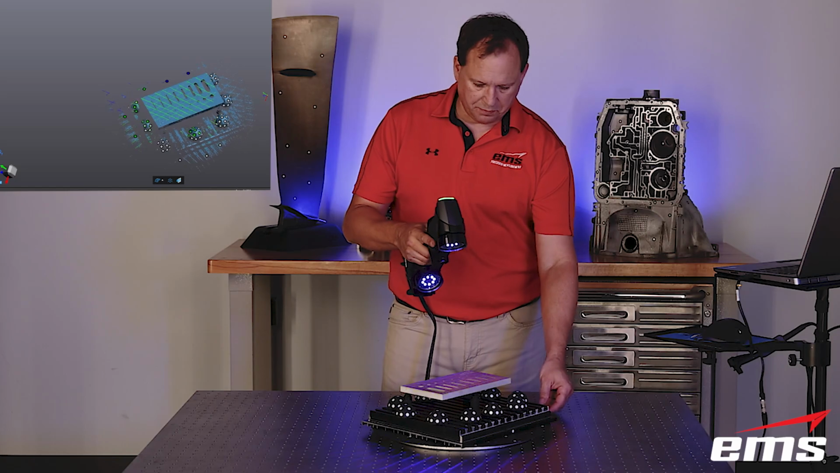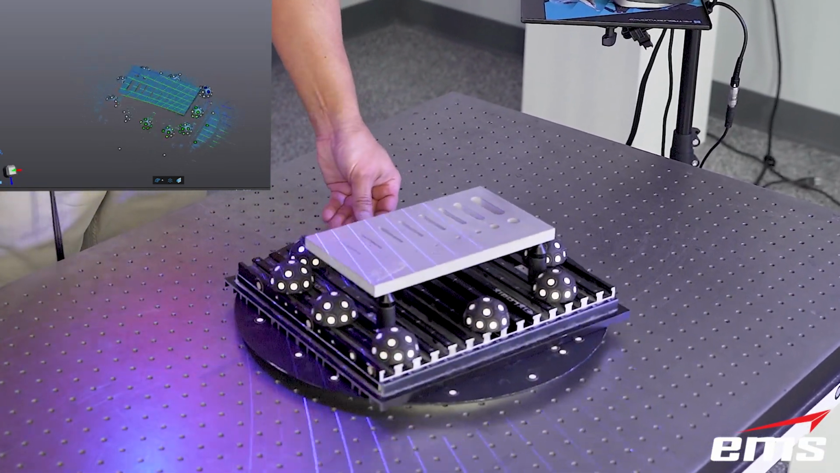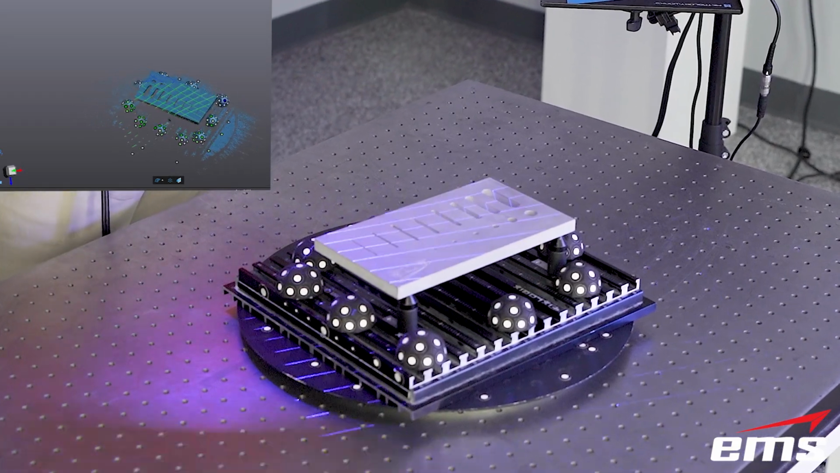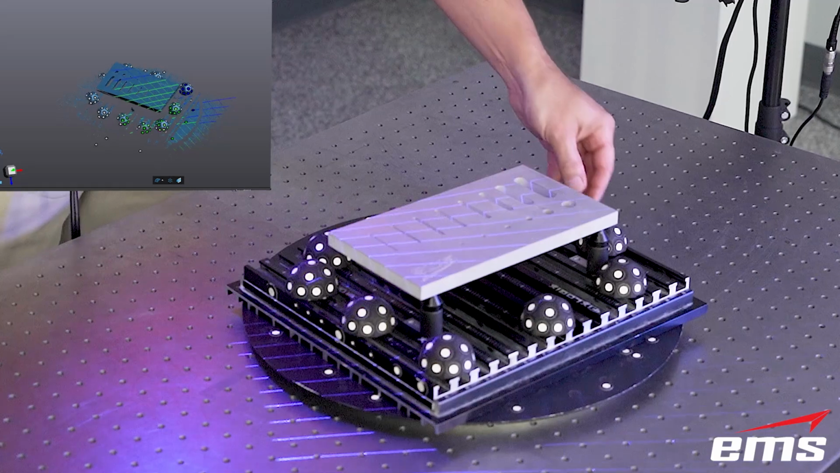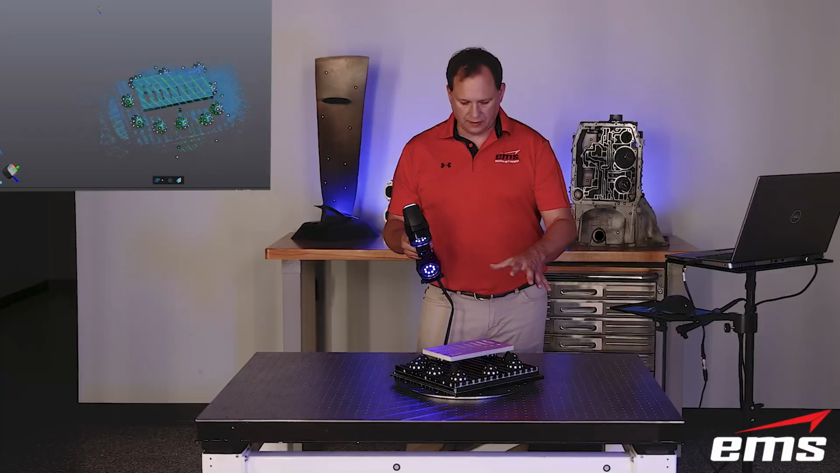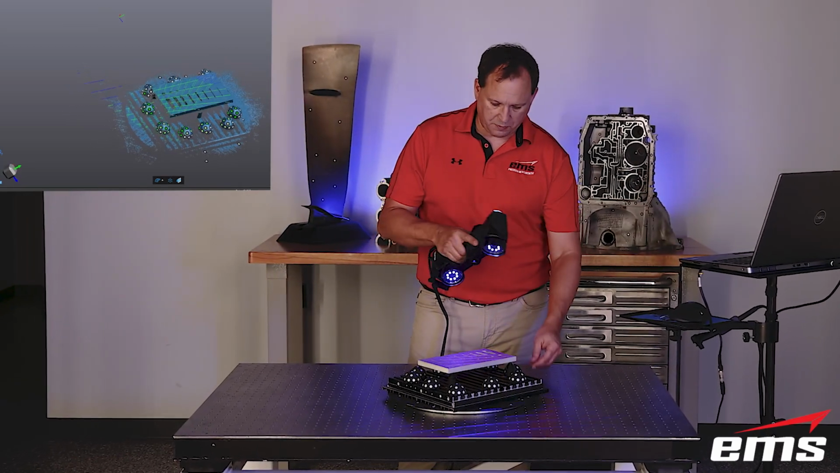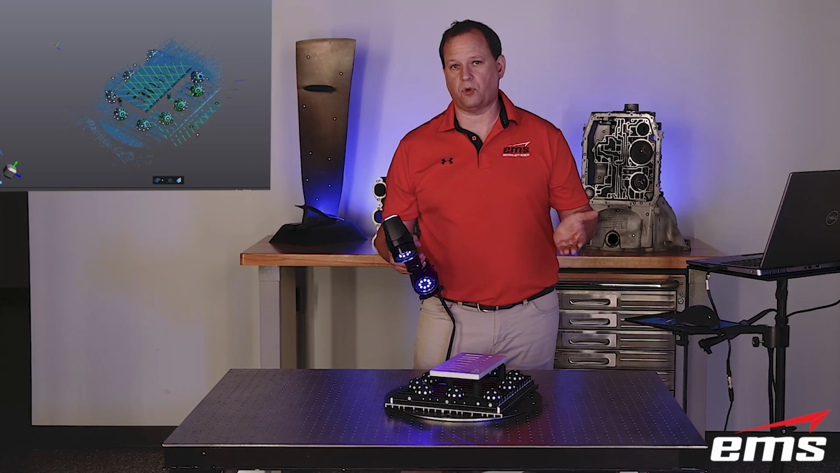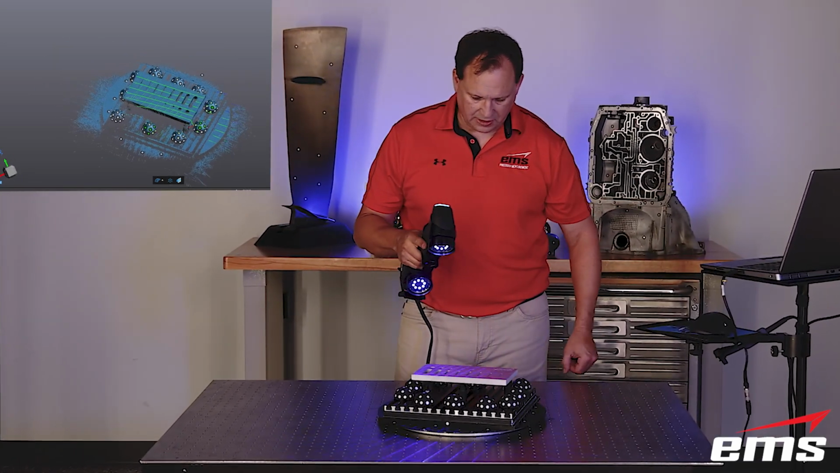Now, the HandySCAN is blue lasers versus the 700, which was red laser. What blue laser does is it just gets a better return back to the sensors, especially on challenging surface parts, dark and shiny. This part's aluminum. So blue is supposed to work better in those conditions. And of course, we're going to measure all this data. So let's see if the blue laser actually does better.